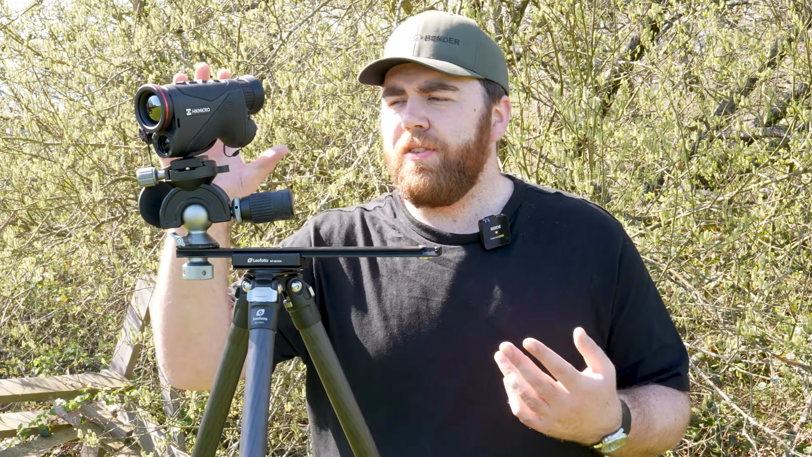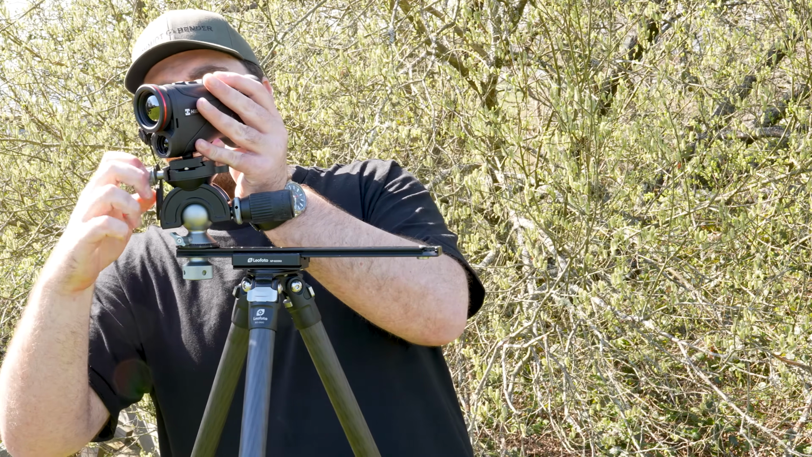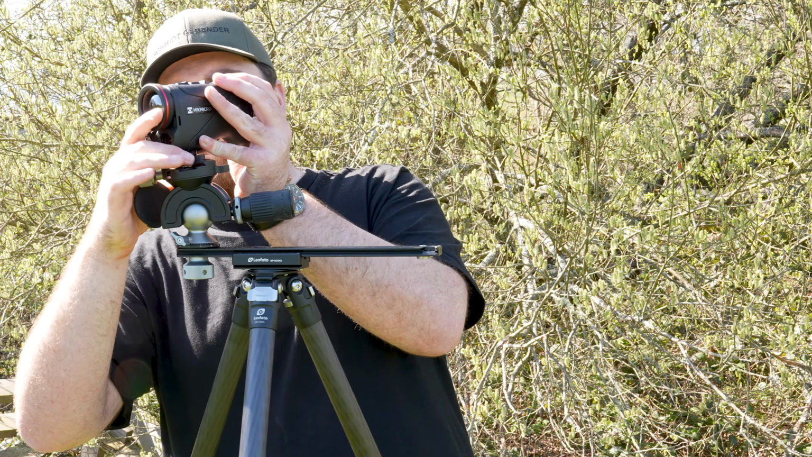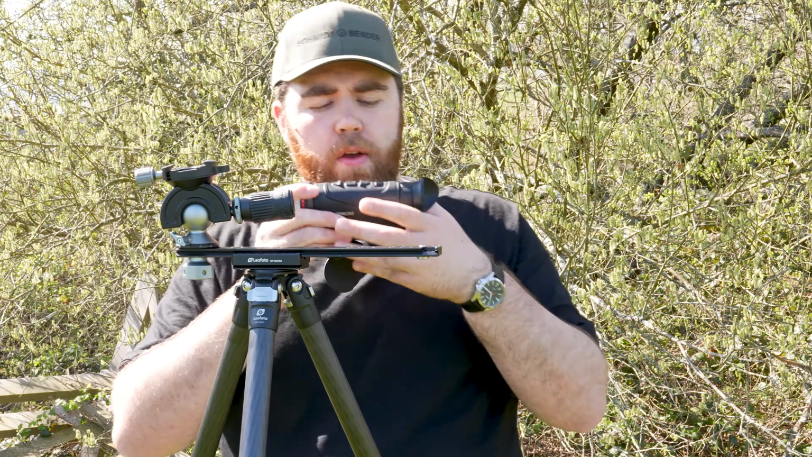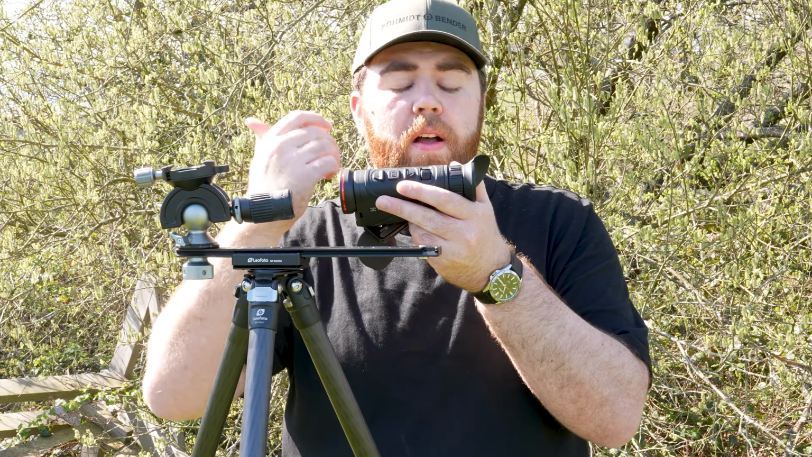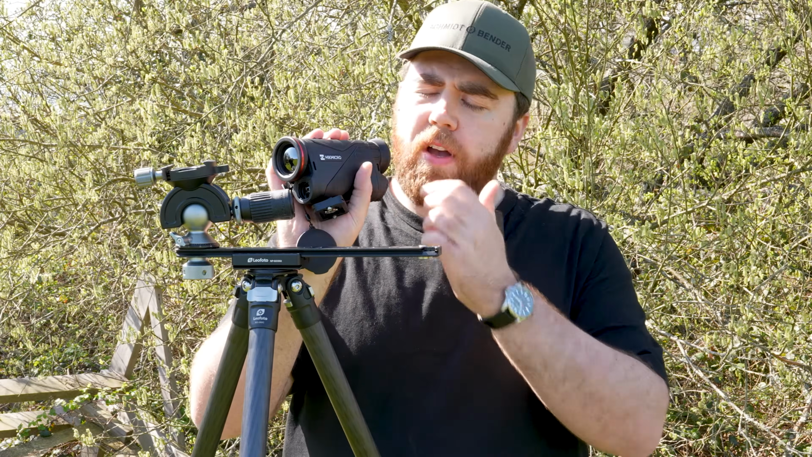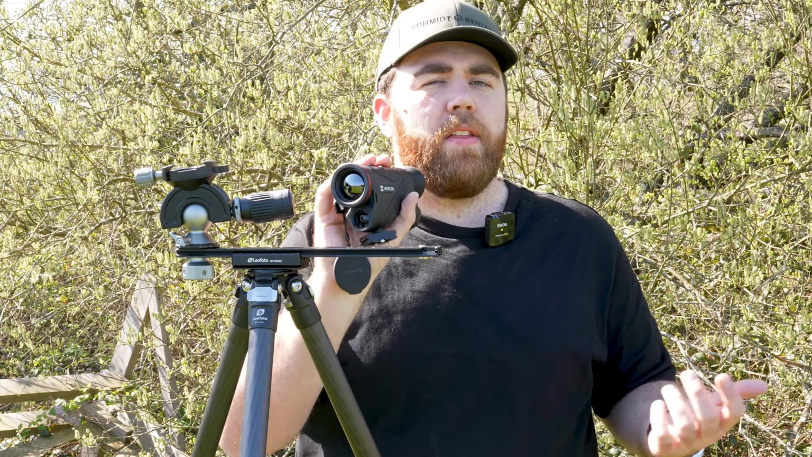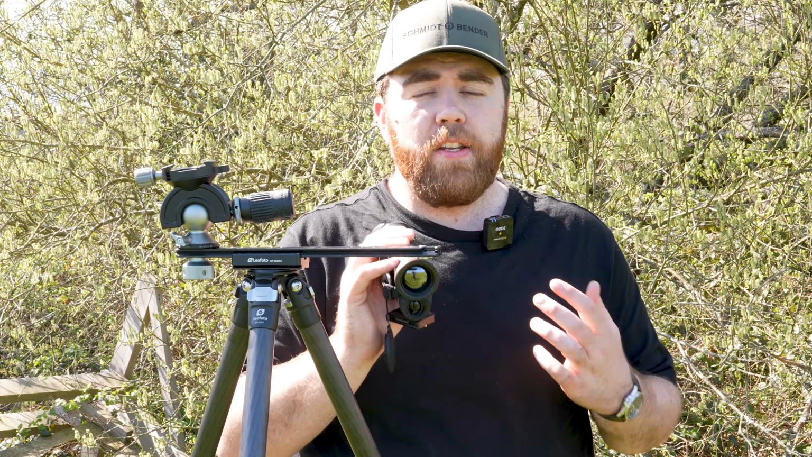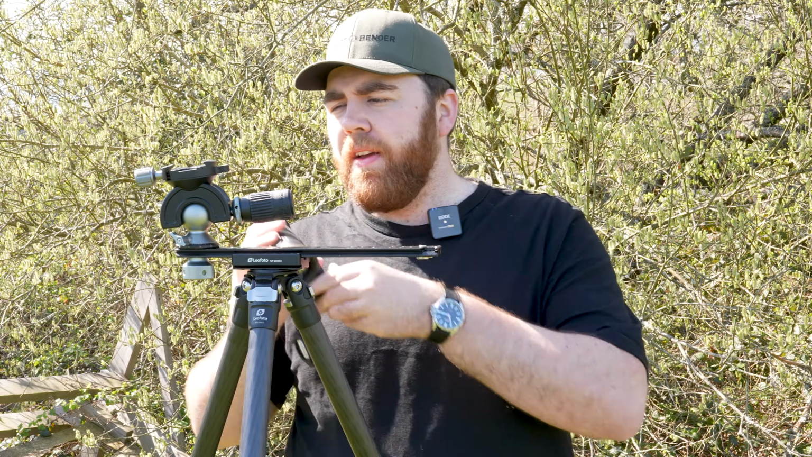Now, as you can see, I've got it mounted to a tripod, which doesn't really show this off. But this has all been designed around one-handed use. So I might just take it off there for you. You can see here, we've gone down to 3 buttons along the top, and this little roller bar here, that's your focus. So it can all be done via one hand. Here on the side, that is your power button, right where your thumb is. As I say, all around one-handed use, whether it's offhand or main hand.